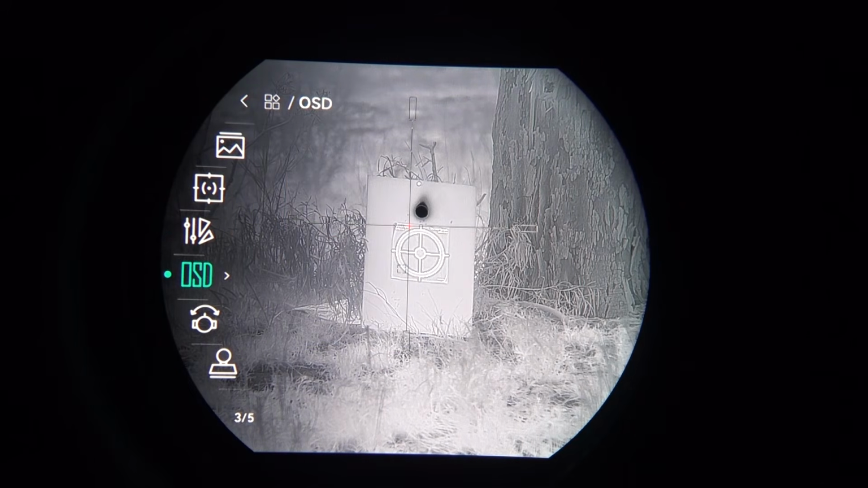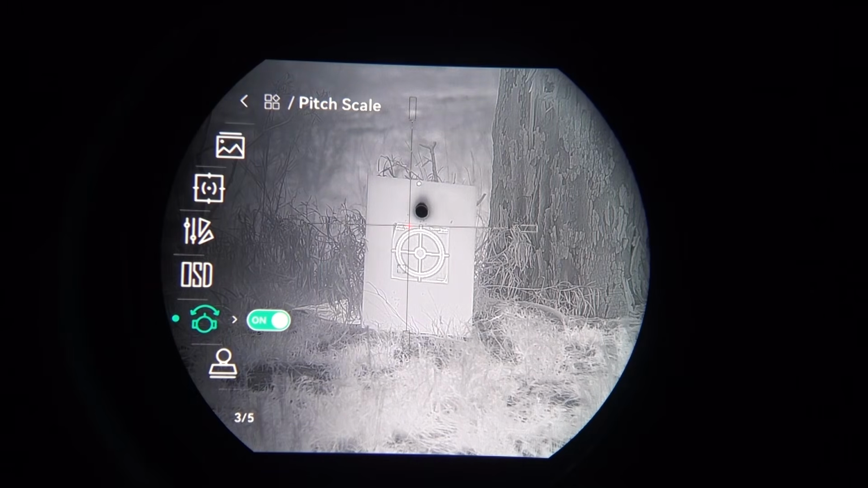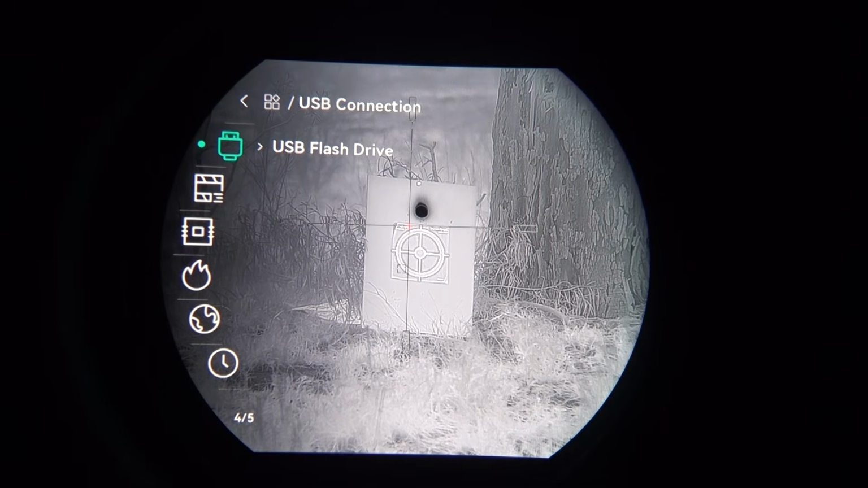And then we've got OSD. Now, if we click into this, it's a little menu that allows you to display what shows on the screen. Then we have pitch scale. This just shows a semicircle at the bottom with degrees showing the angle that the scope is on. And then we have brand logo. We can make the Hikmicro logo show or not on our recordings. And then we're going through to the next screen.